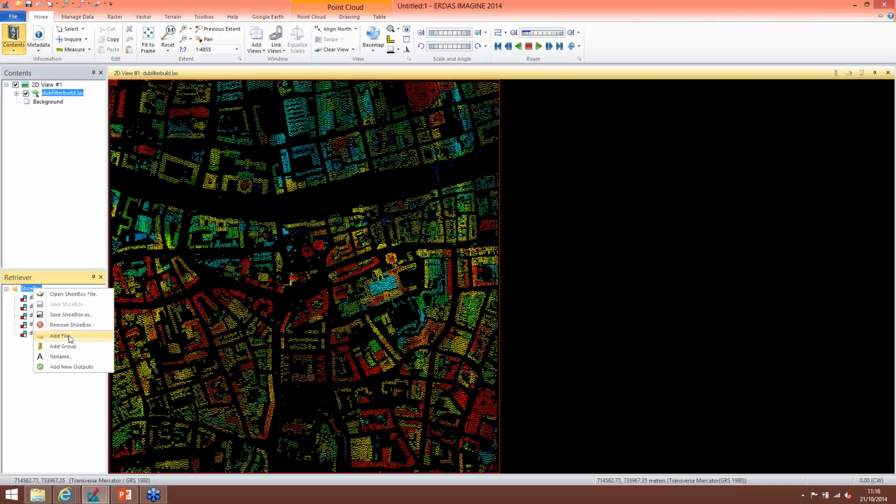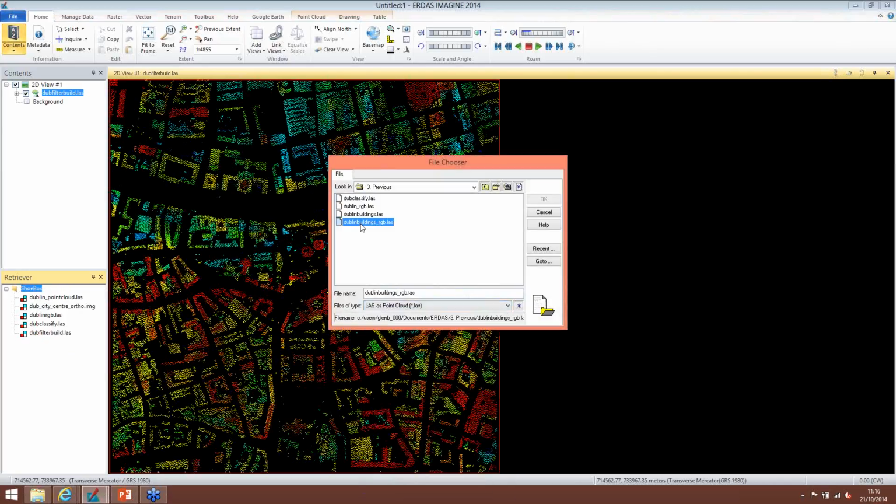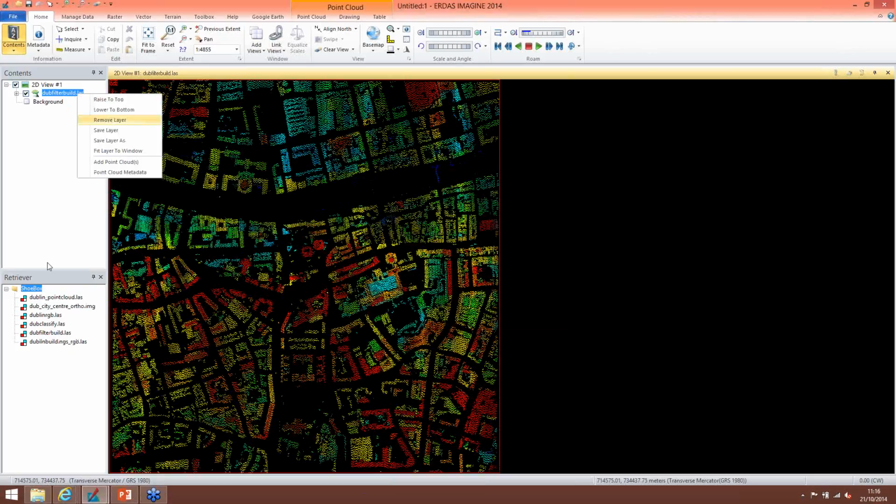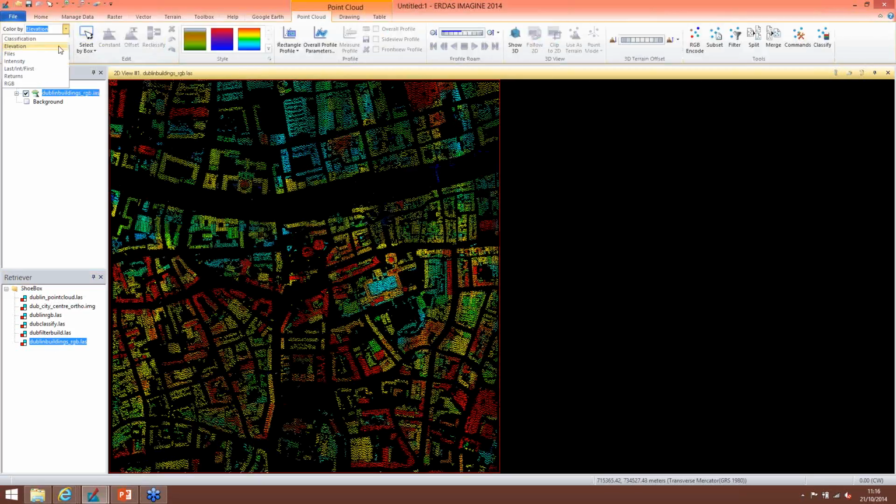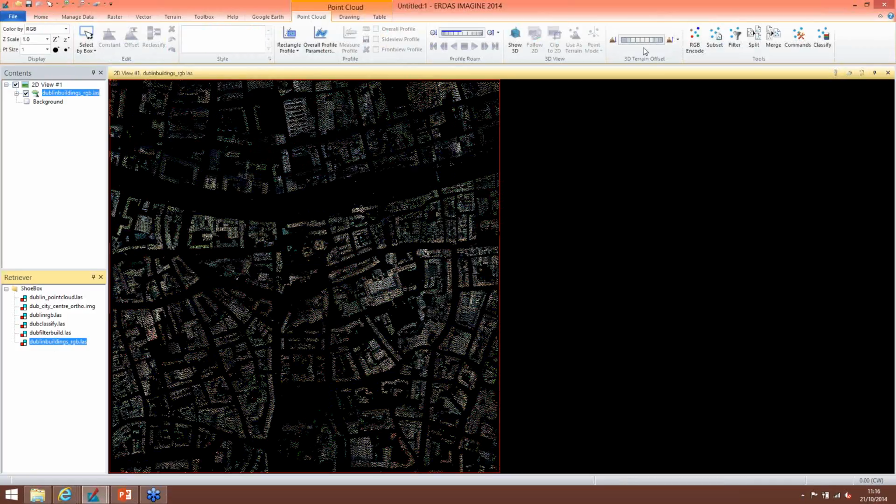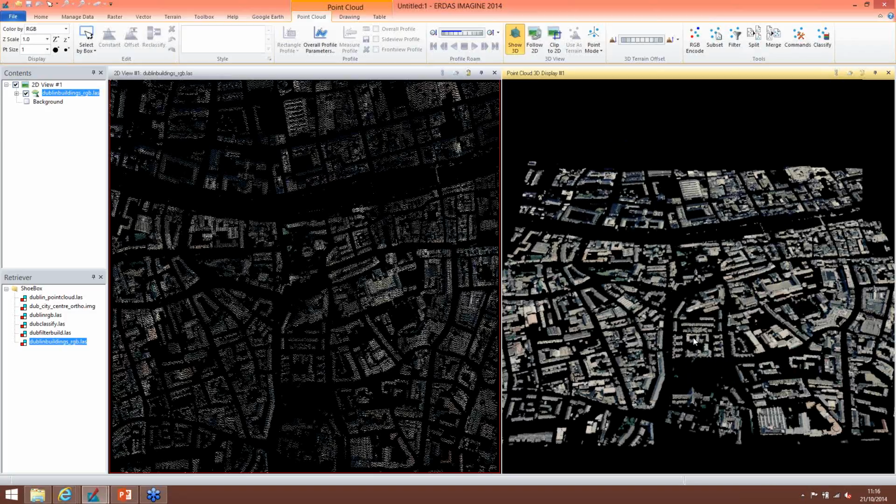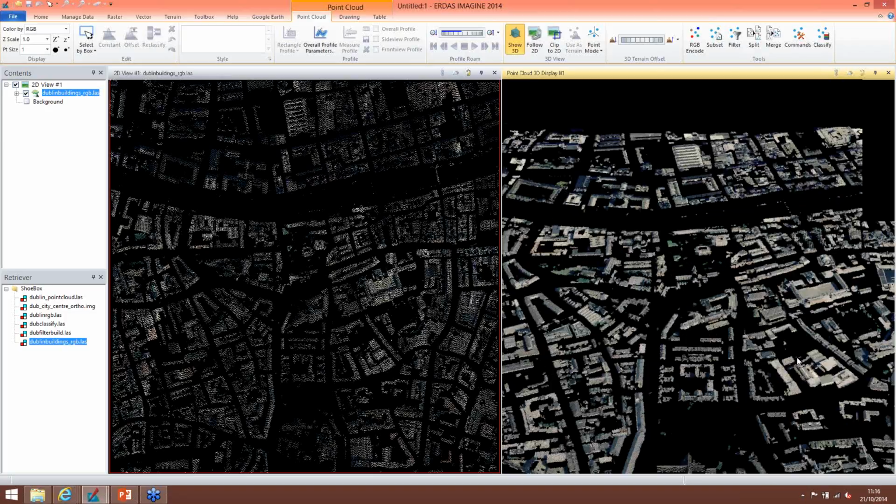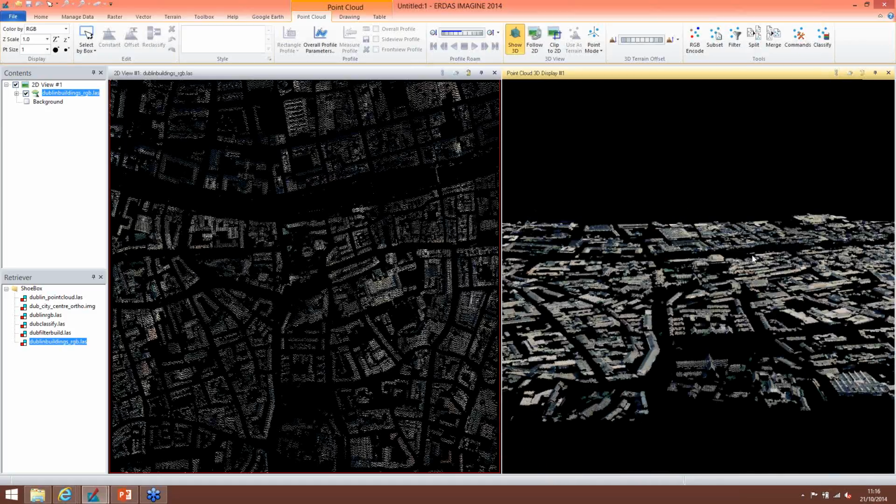So I RGB encoded this earlier. You can RGB encode the file again with just the buildings. So I'm going to add that. Show that on its own. RGB. So you can see here, all we have left is the buildings. There's a bit of remnant vegetation because we didn't really refine our classification. But you can see, if you look down here, it's just all the buildings that are left, photorealistic buildings in 3D.